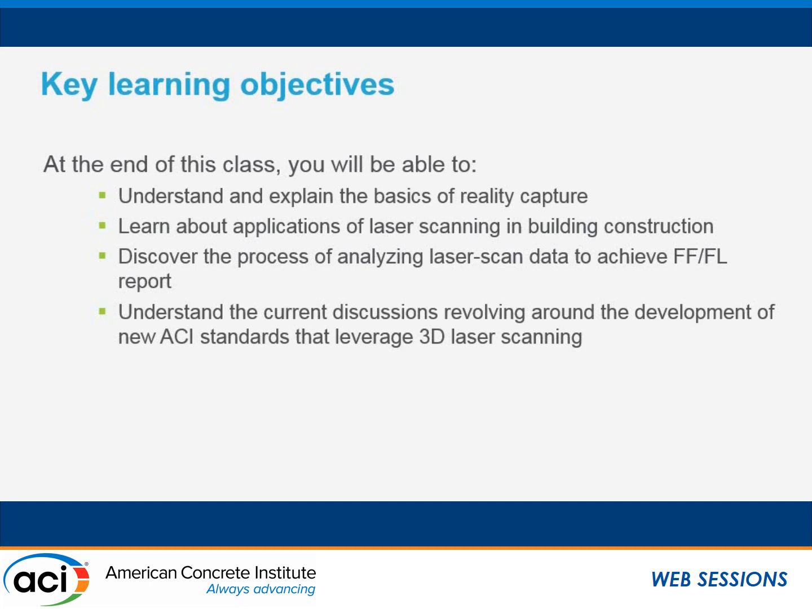So, has anyone here heard of 3D laser scanning as a technology? Can you raise your hand, please? Oh, it looks like everyone. When I first joined ACI a few years back, it was a much smaller percentage of hands. Maybe it must have been 10% or less.